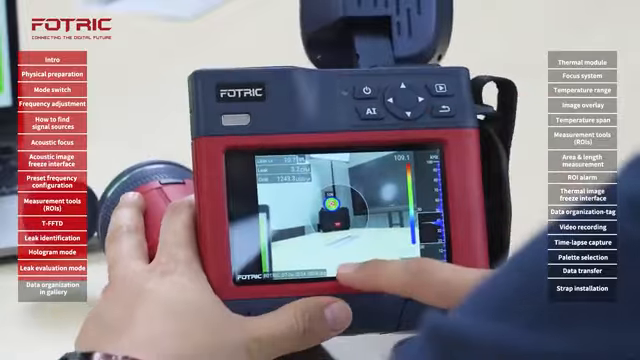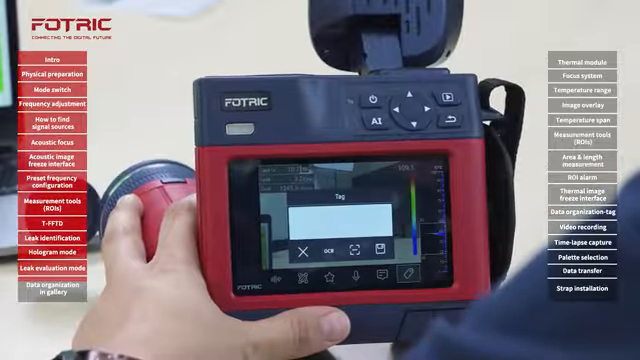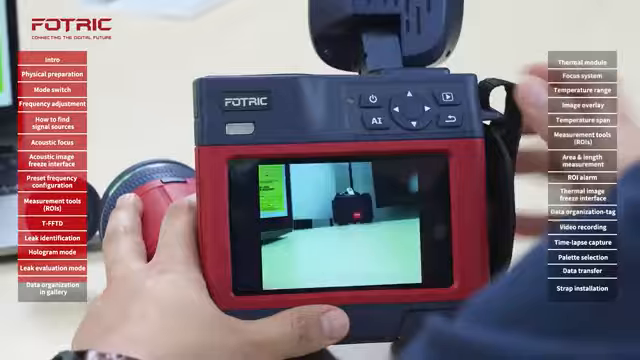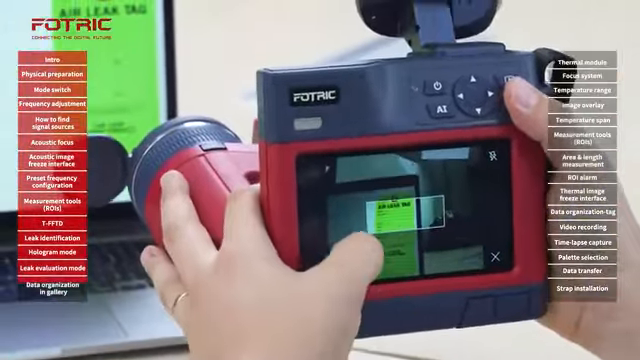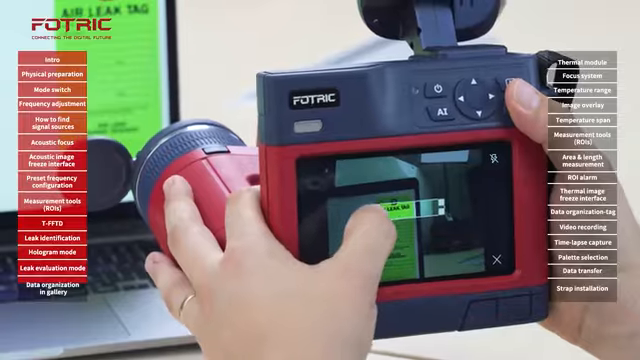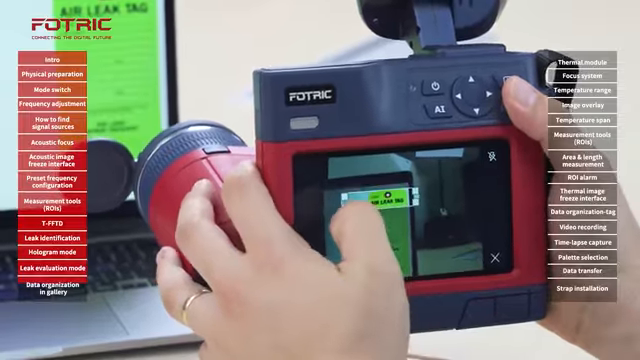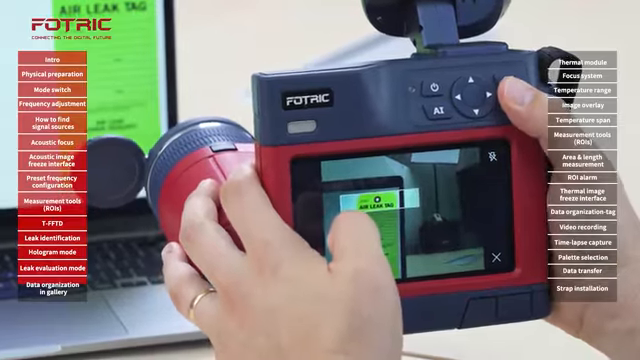Picture is frozen. I will tap on the menus to open the tags interface. And if my camera is connected to the Wi-Fi already, I can use OCR. The OCR will capture anything that is inside that window, so I want to make sure to make it the size that I require. Let's say this one. I don't want anything else but the first two lines.